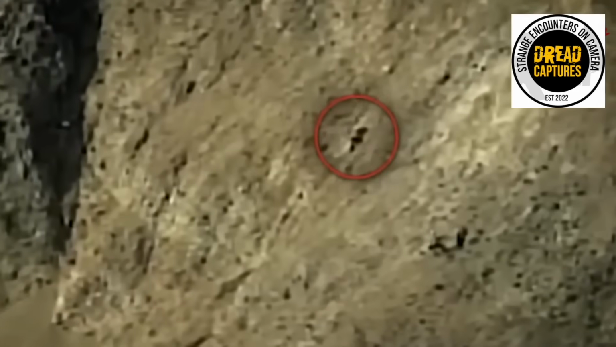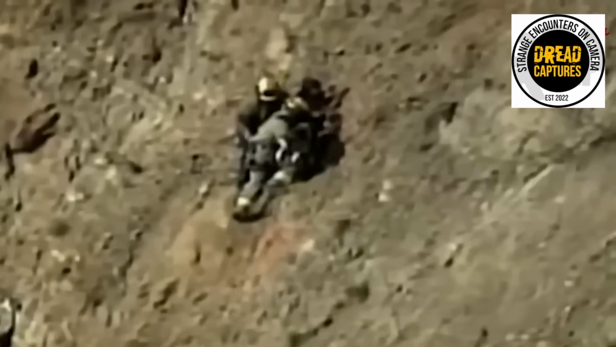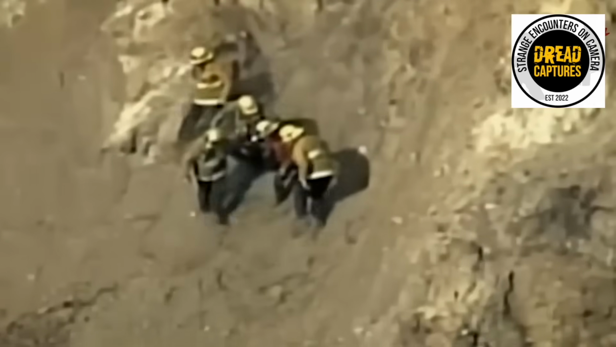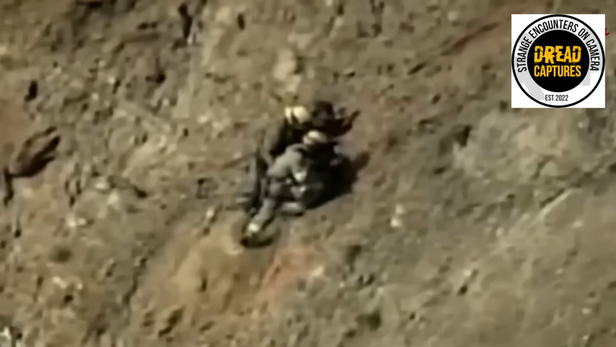A woman got a frantic message from her husband that he and their family dog were stuck on the side of a mountain. Experts using GPS location and actually infrared cameras were able to find the two stuck on this cliff. And I need to know how the heck they got there. The safety team, as you can see there are a lot of them, were able to take the man and the dog back down to solid ground.